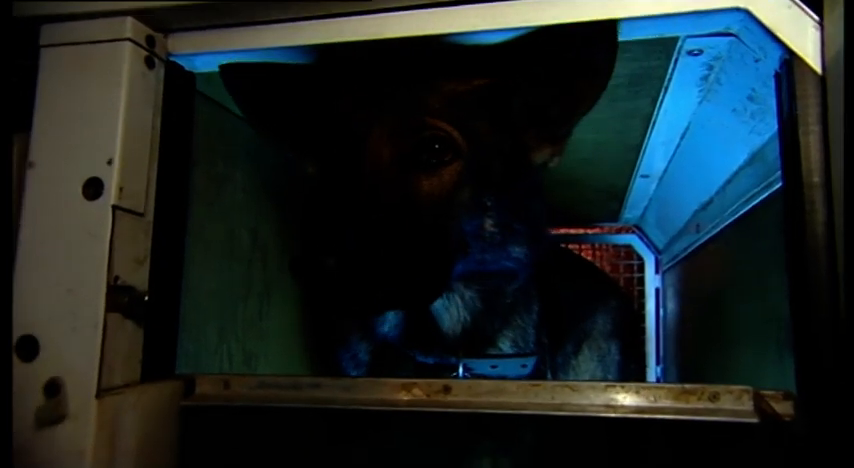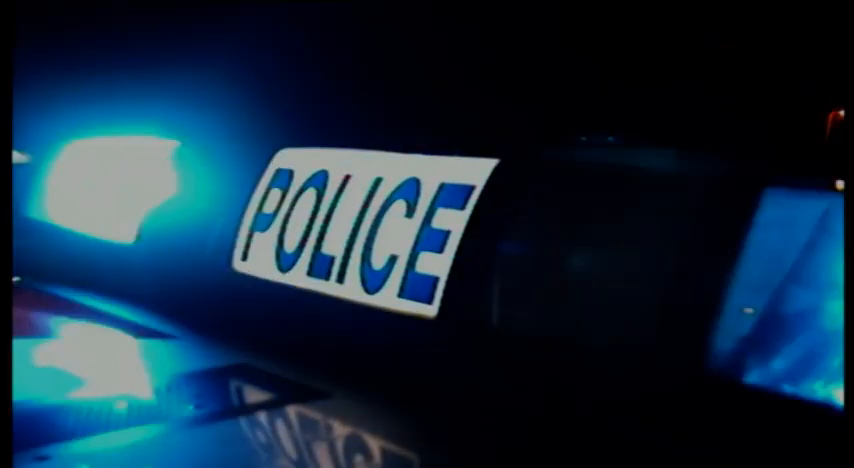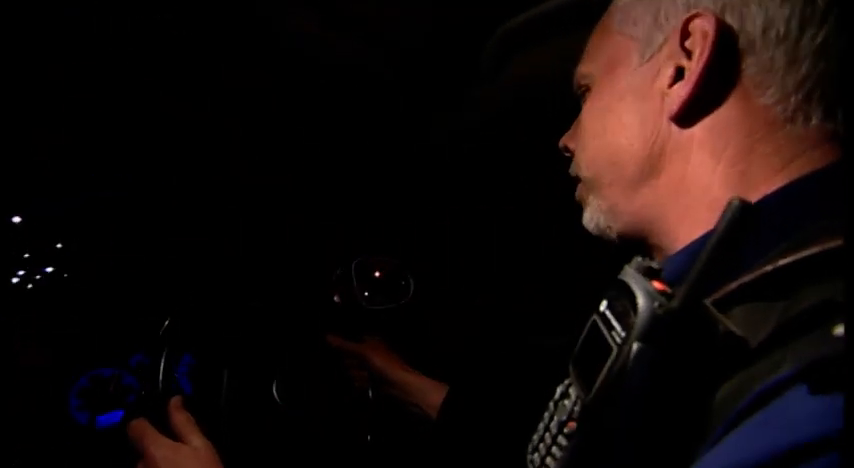1 a.m., West London. German Shepherd Brodie and Sergeant Madden are on firearms duty. An armed robbery might be in progress. Some officers have seen a group of males that they think were trying to break into the pub, and they believe that two of them were armed with handguns. Police believe the gang may have gone to ground close by.